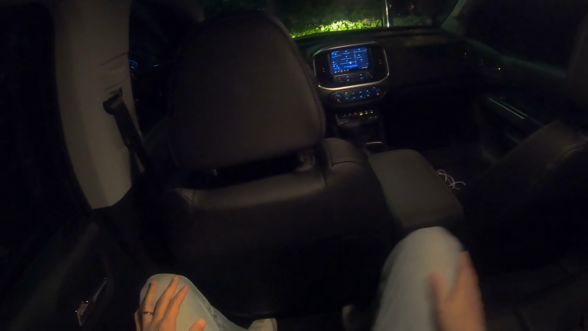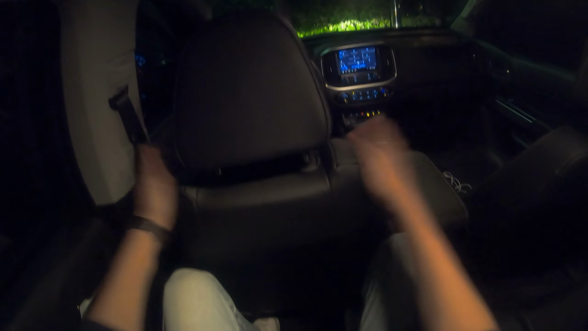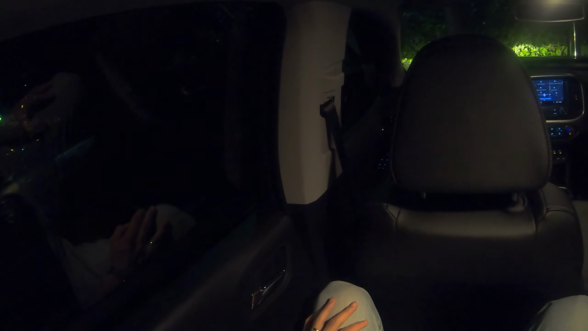Let me also show you the interior. This is actually the second row seats. I am 6'2", and this was where I was driving, but legroom is pretty decent, and headroom is also decent as well. This is a pickup truck, so they use lots of plastics here. But where your elbow lies is actually soft touching material.